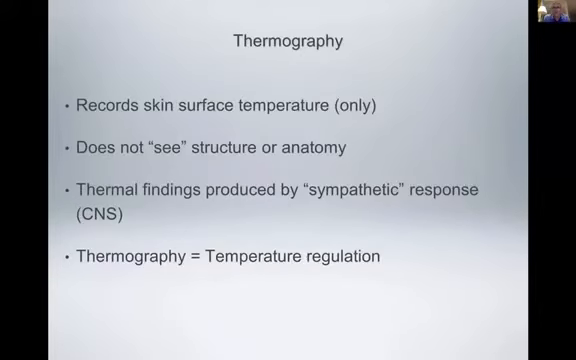And it's important to remember that thermography records skin surface temperature only. That's all it records. It's easy to look at a thermogram and mentally try to make it into a mammogram, because all of us, whether a physician or not, are used to seeing structural tests. Virtually all of the radiologic tests are of anatomy. And it's easy to look at a thermogram and see a little red spot and say, oh, is that a tumor? We don't see tumors, we don't see cysts. We see thermal changes on the skin that are associated with those things.